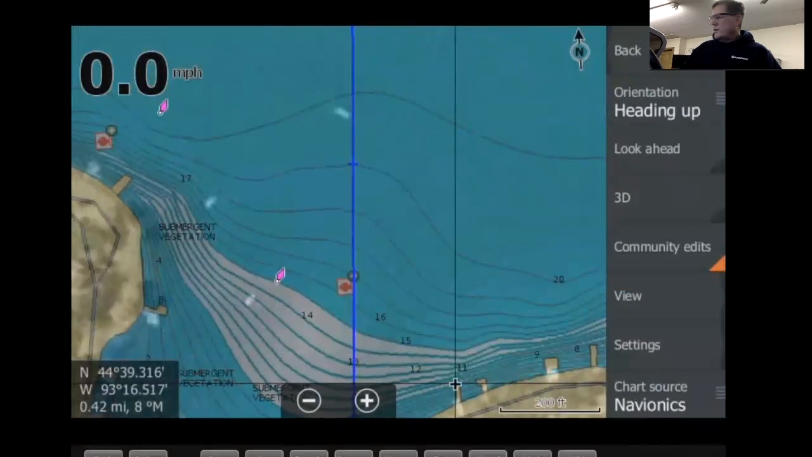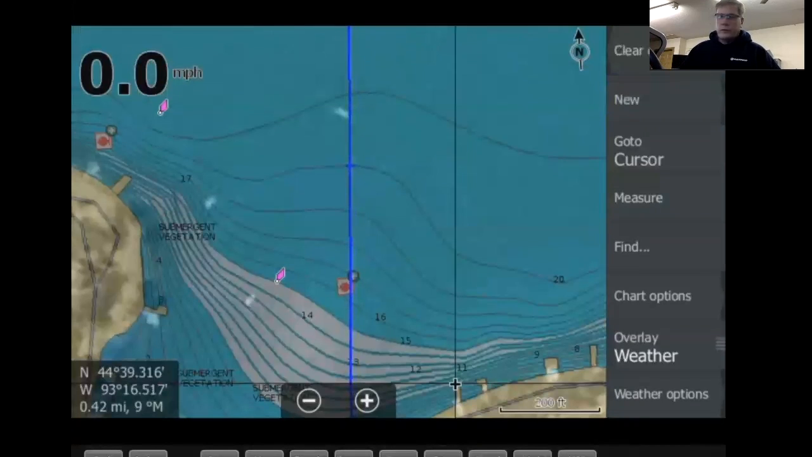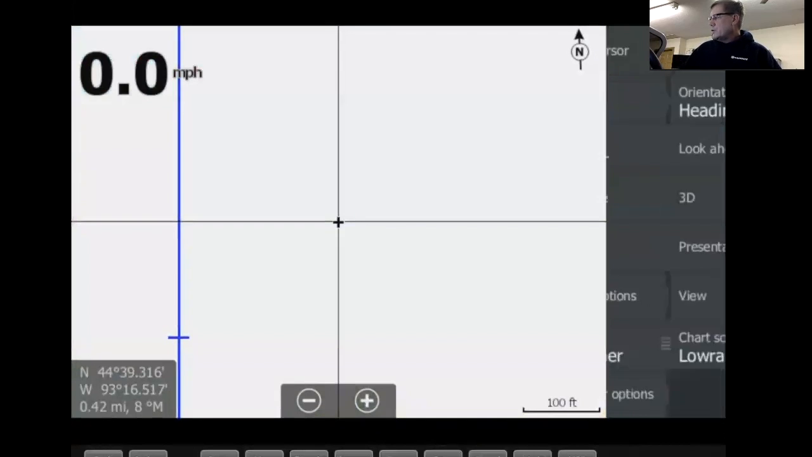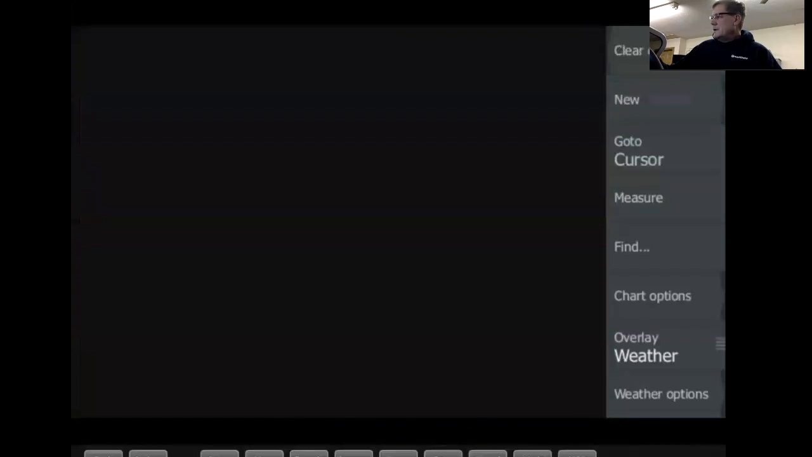One other thing you gotta do too is depending on what map choice you're running. So let's say, for example, you're running a Navionics card, you gotta make sure you select Navionics. If you have a Navionics card in there and you don't select it, you're not gonna see it. If you're running a Lowrance card, you're gonna wanna run Lowrance. So here's what it looks like, of course. Switch it over. So let's say you got your Navionics card in there, and this is what the base map would be like. So again, you got to make sure you select the correct card when you put your mapping card in there. So tap on Navionics again.